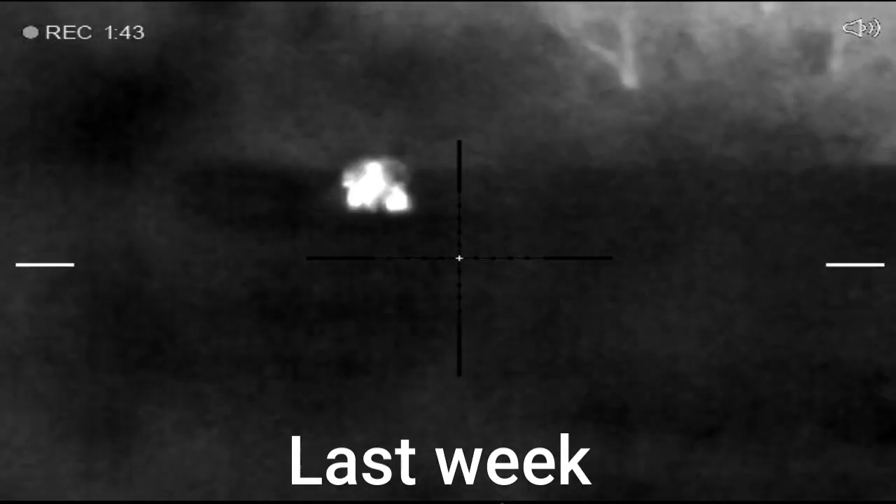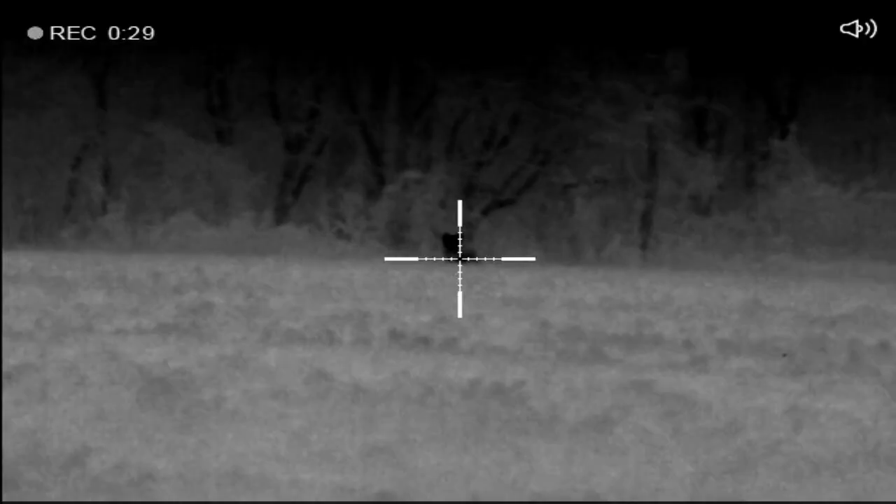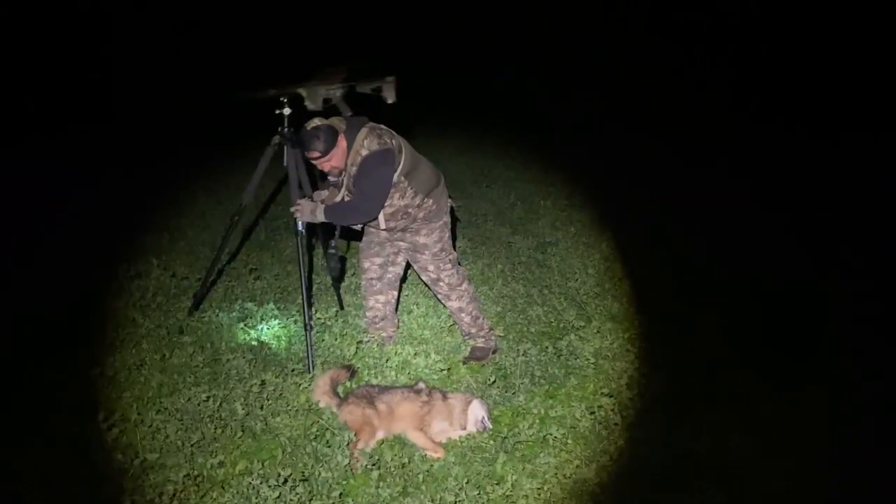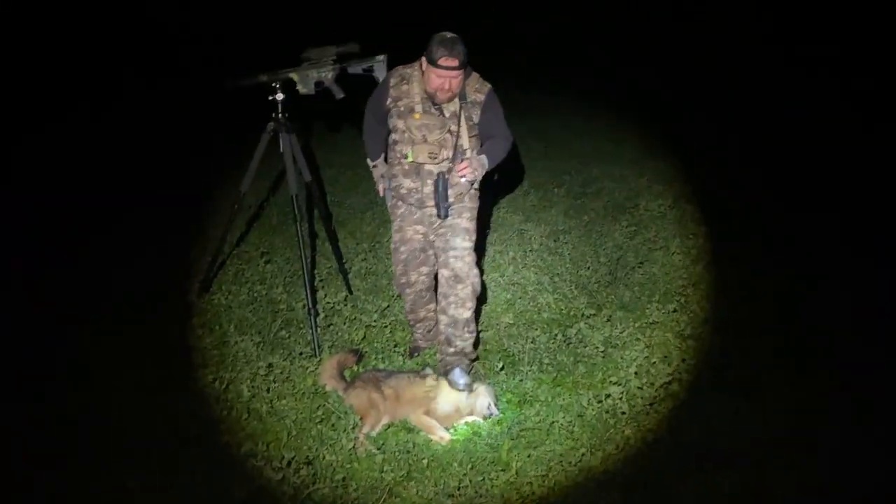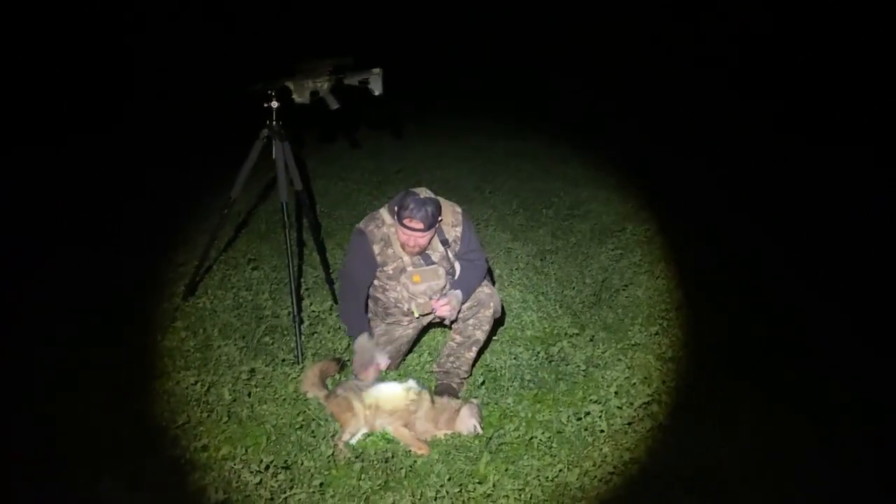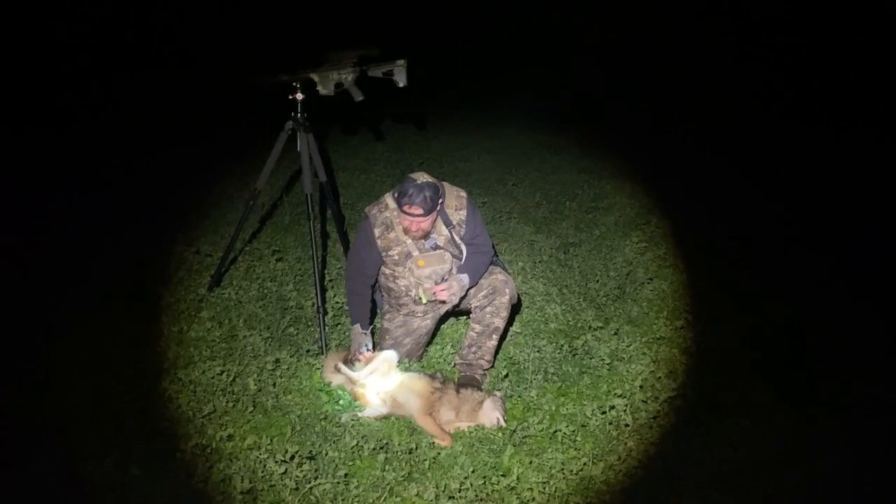He was kind of quartering from me when I shot. The last one was. This one was straight on. So, yeah, he's right in here somewhere. What's this field that we're in, Jamie? Is this Hayfield? Here he is, right here. Good old thermal. I would say, Jamie, that it's going to be a female if I had to guess. No, a male.